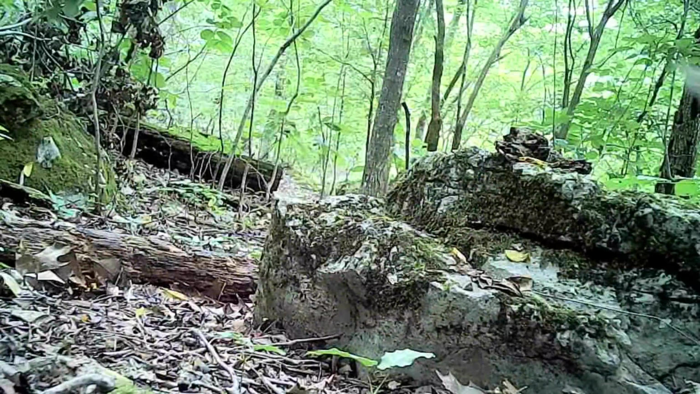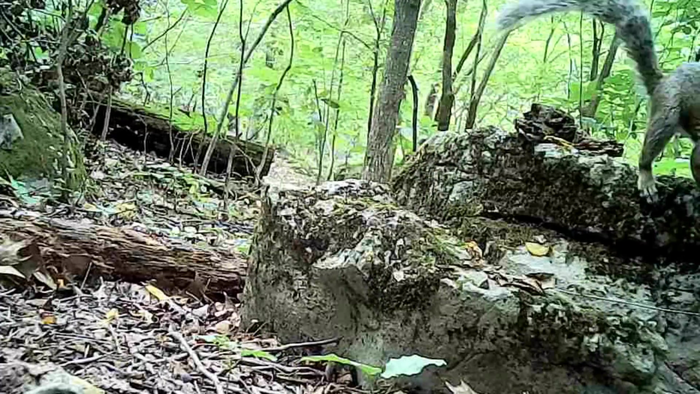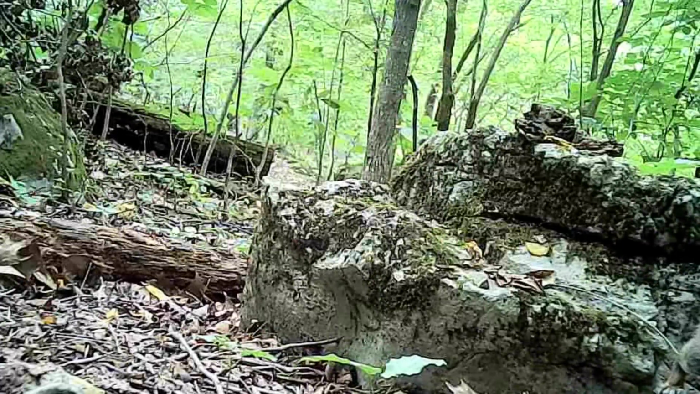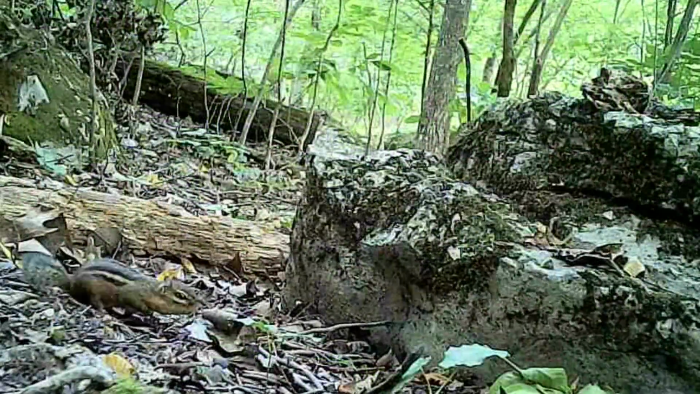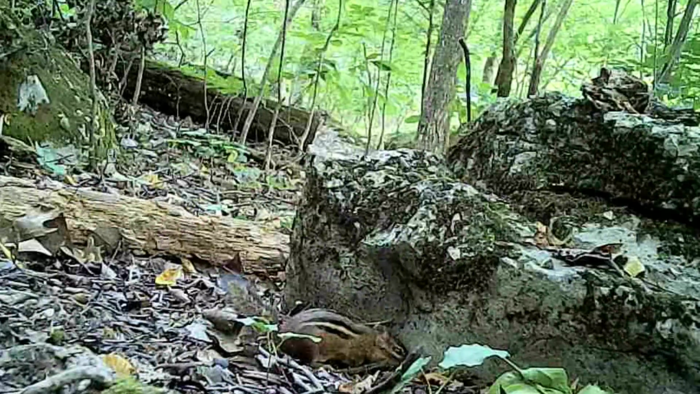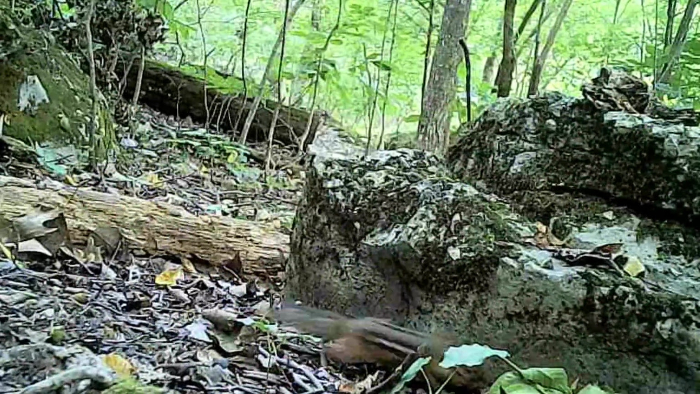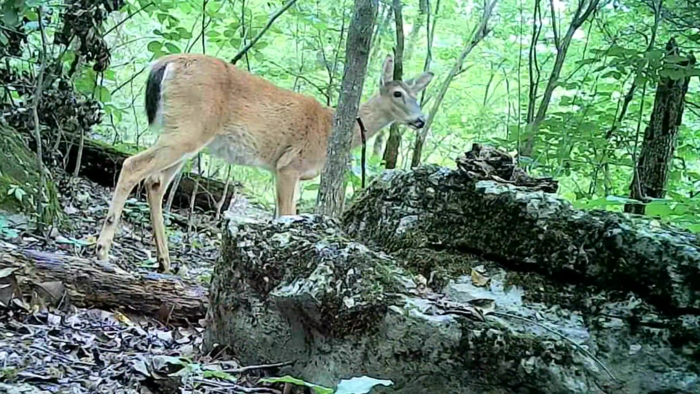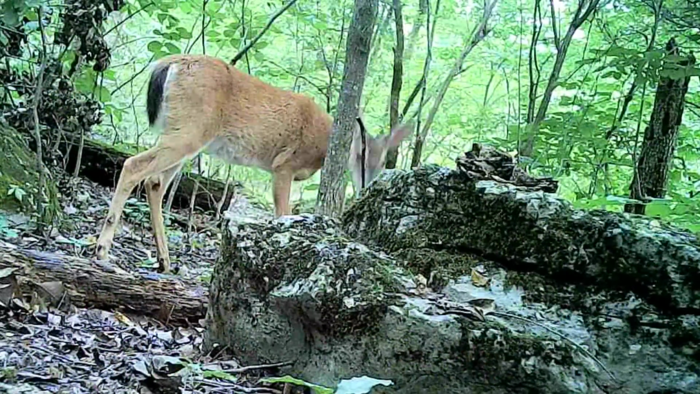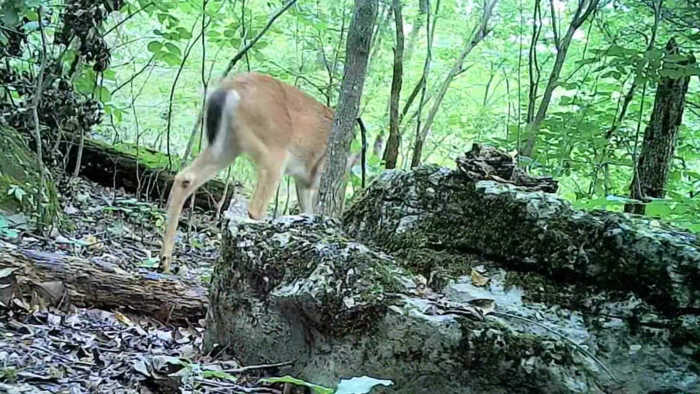And old Ricky, he has to make his showing. This is his little area here. You're liable to see him anywhere though. But they're mostly in the trees now. The nuts is ripe. And there's little old Chucky the ground squirrel. Or you can call them chipmunks. And the deer come through here too. They just interact with each other.